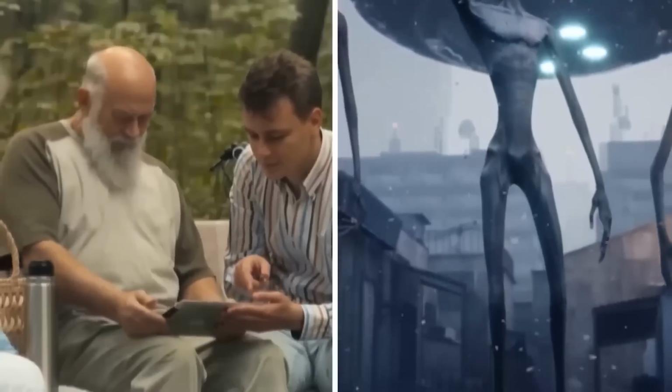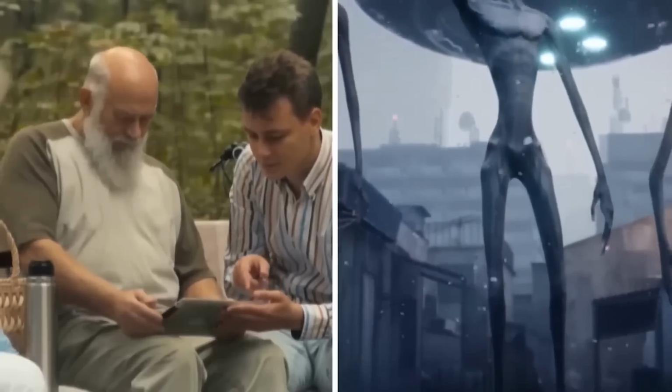Also, what about those strange flying objects we sometimes see? The government just released a report on them, but there's still not enough evidence to know for sure what they are.